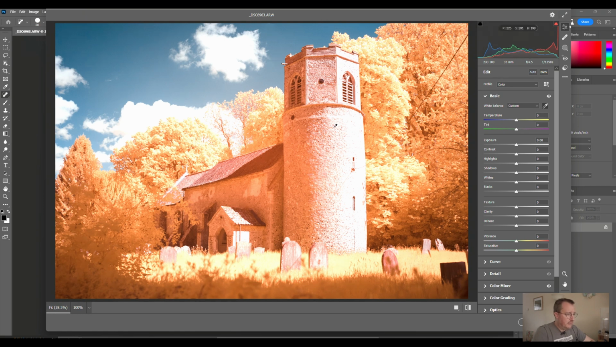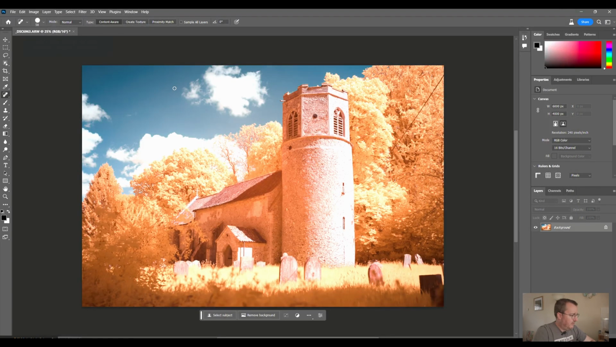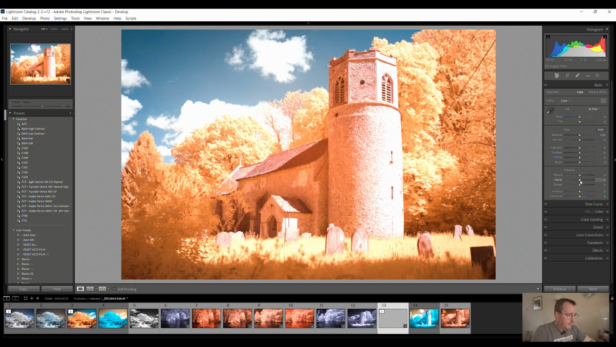If you wanted, you could do things like mask the church building, get rid of some of the saturation off that, just to make it stand out a little more from the foliage in the background on the trees and the ground. But I'm going to keep that probably as it is now and back into Lightroom. And then we can play with this a little bit like we did before, so add a bit of clarity.